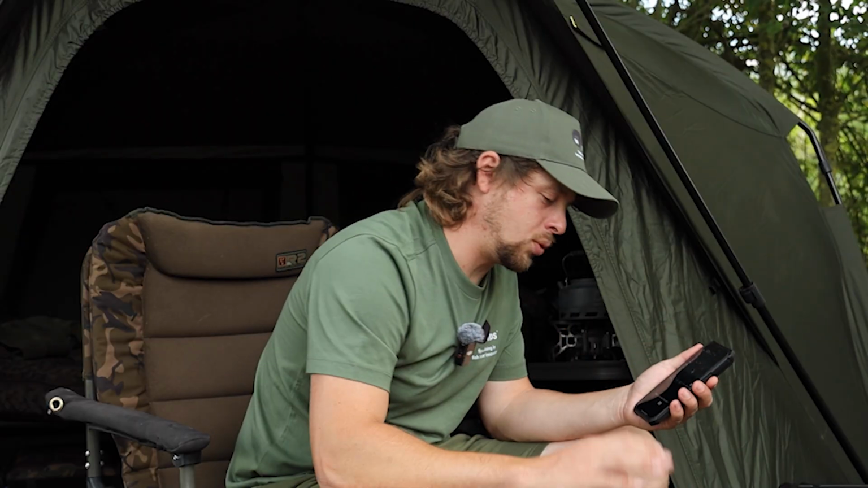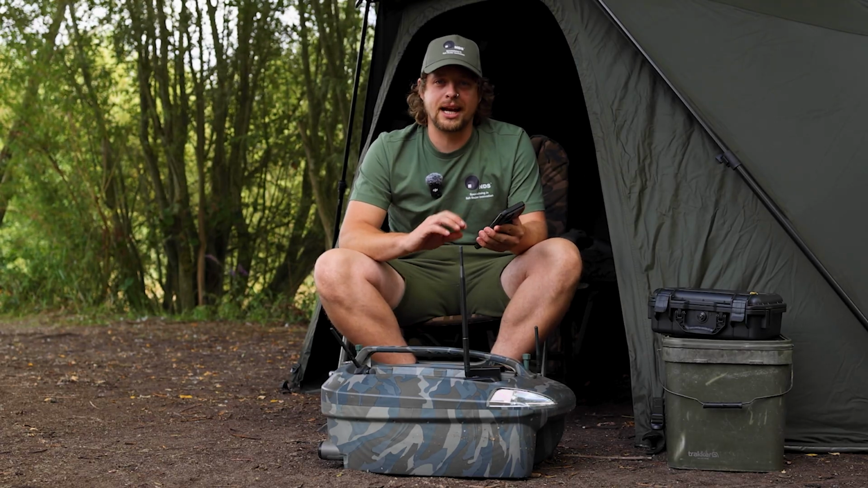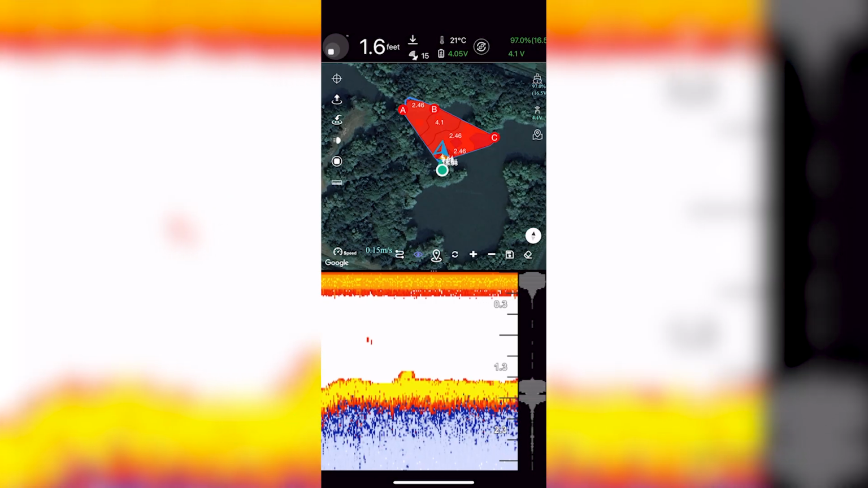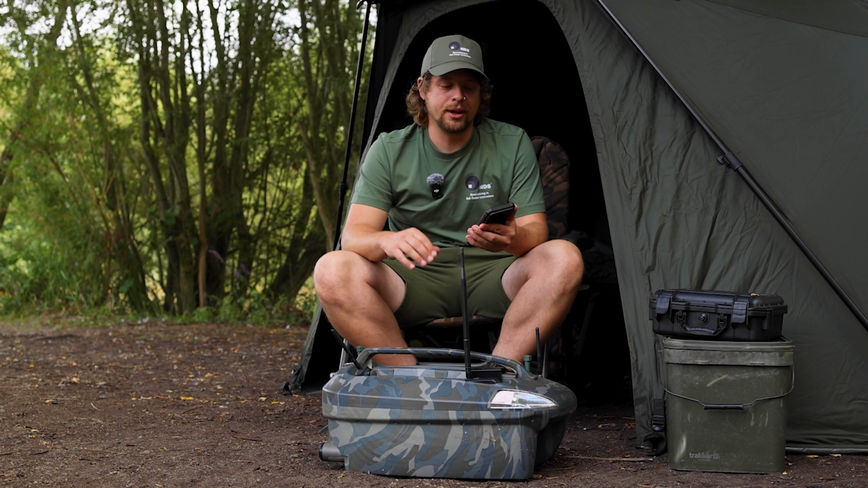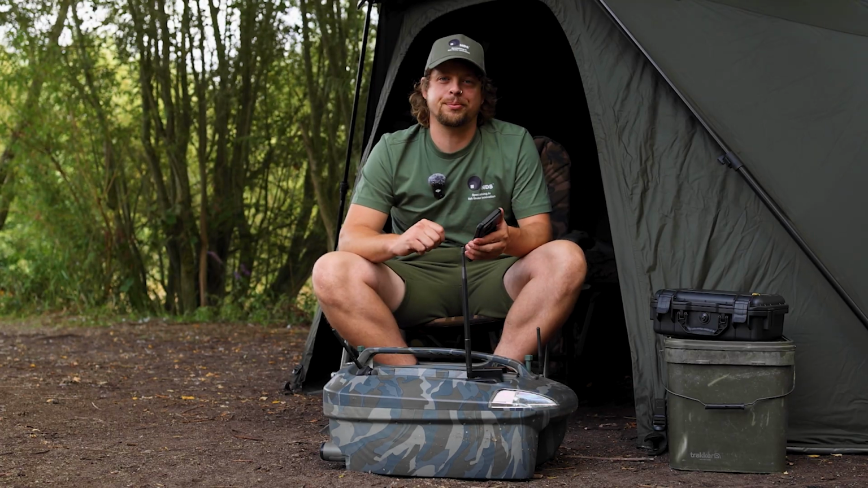Once everything is all connected up, chances are it will say NDS did not touch the water at the bottom of your screen. That's simply because the transducer at the bottom of the sonar has not yet touched water. As soon as it touches water, it will start transmitting data to your phone, and you'll start to see the sonar data coming across the bottom of the screen. So with that all connected up, let's get out on the water and show you what the data looks like as it comes across onto your app.